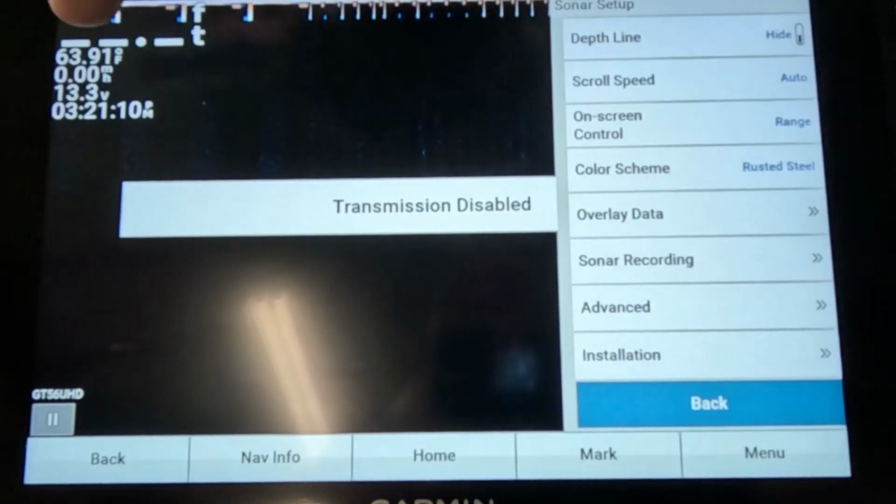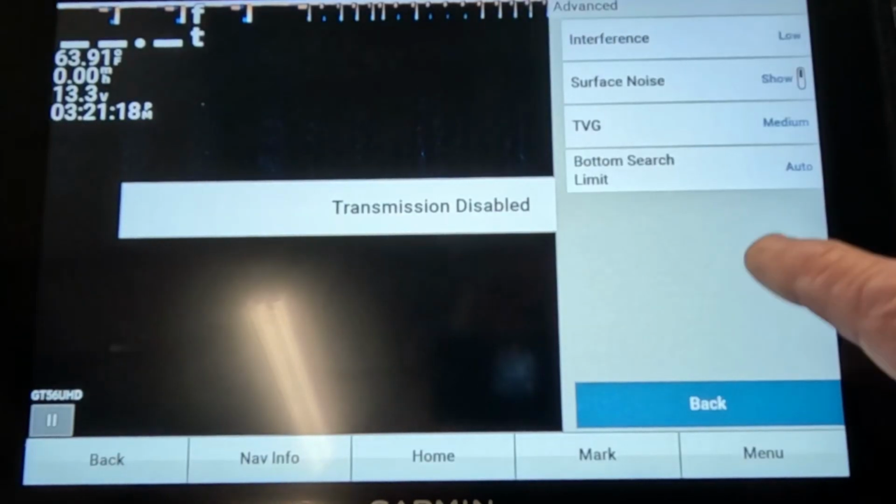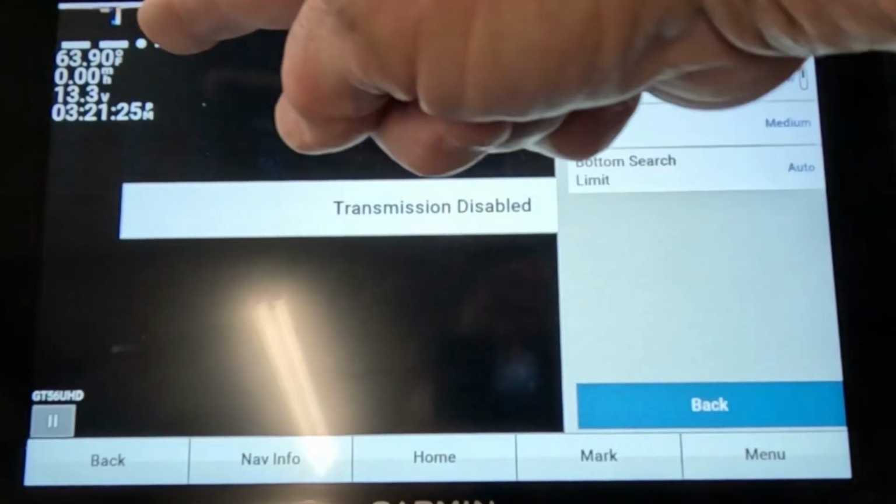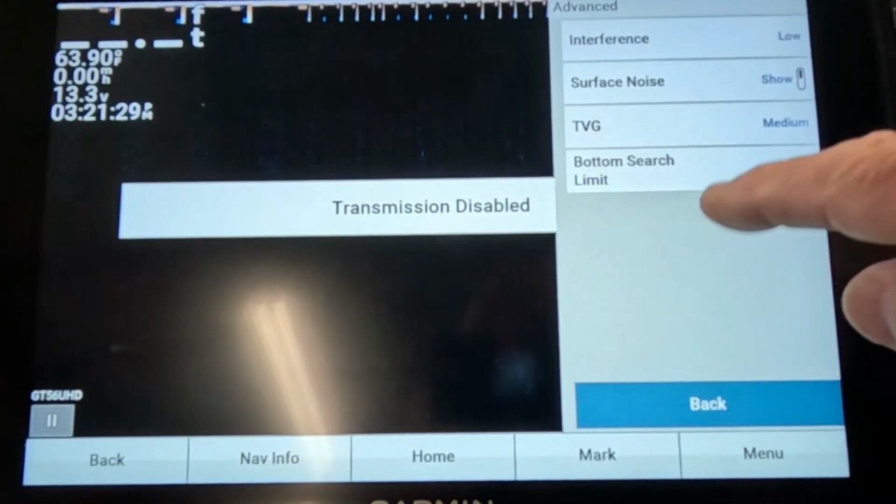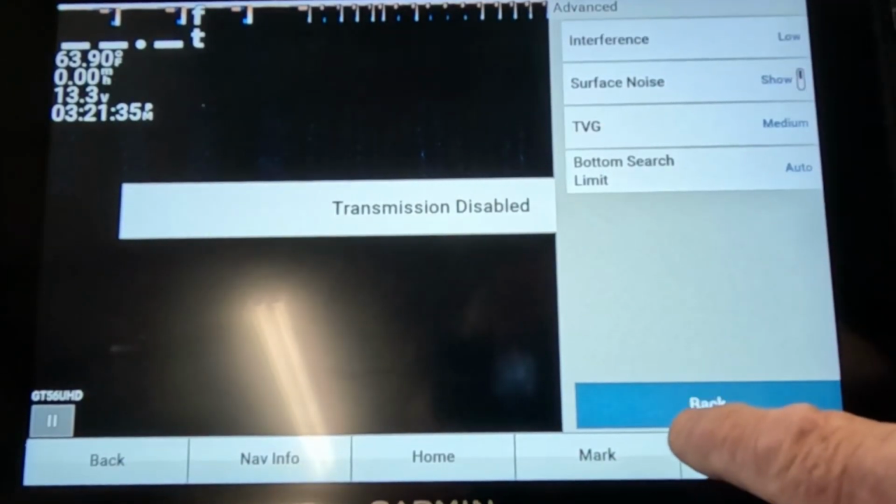Overlay data, it's already got this on over here. If you like it, I like it just like it's set up, just like that. Advanced, I'll just leave it like it is right there, because you know TVG is on medium. What that does is cut all this clutter out up here, in the top, so you don't have to see all that junk. So I leave that alone. The LiveScope, you don't want that on at all, but on these, it helps a little.